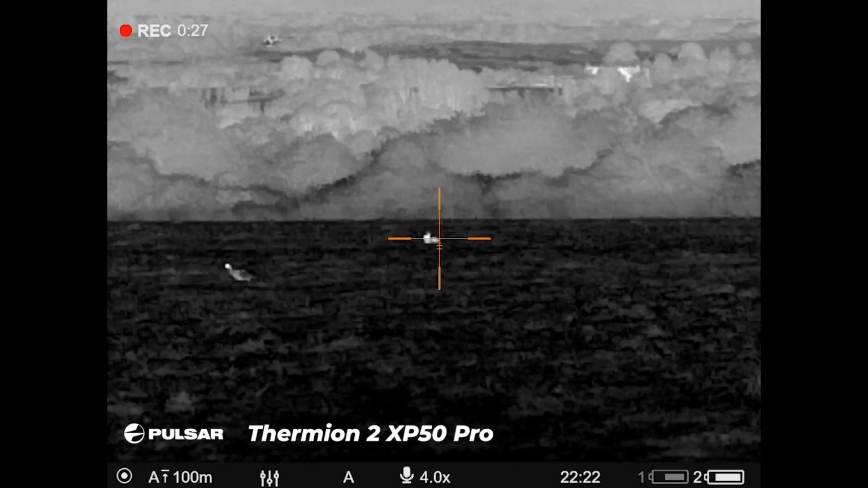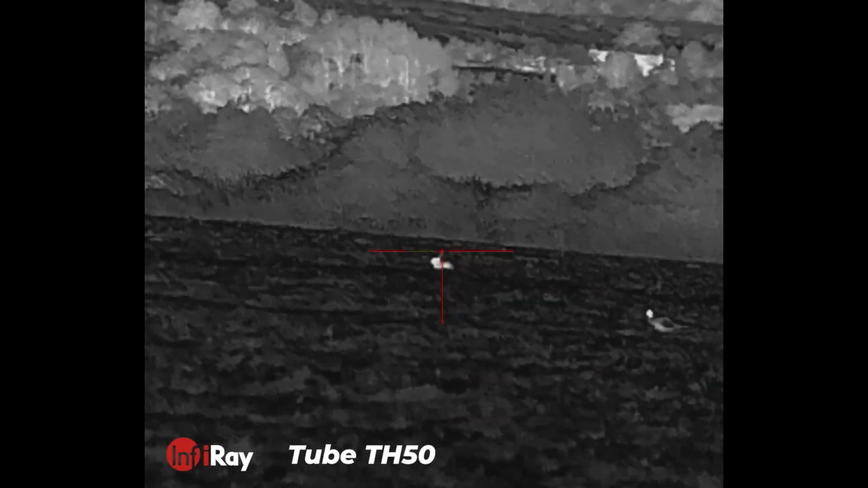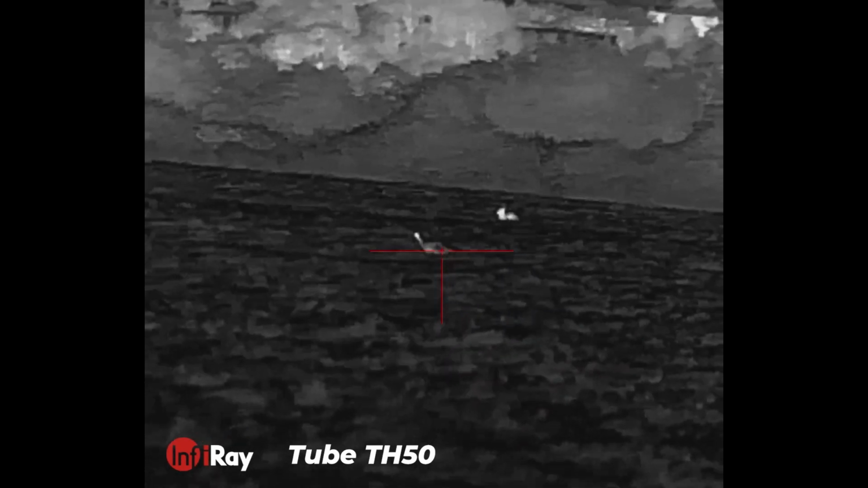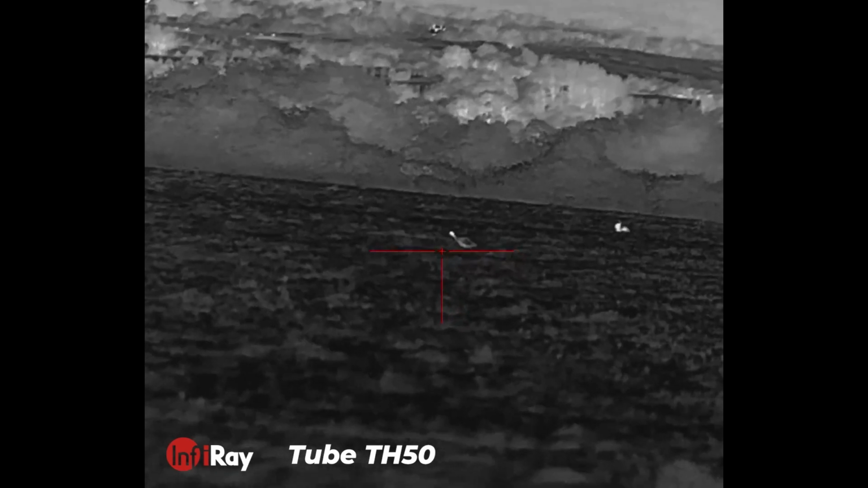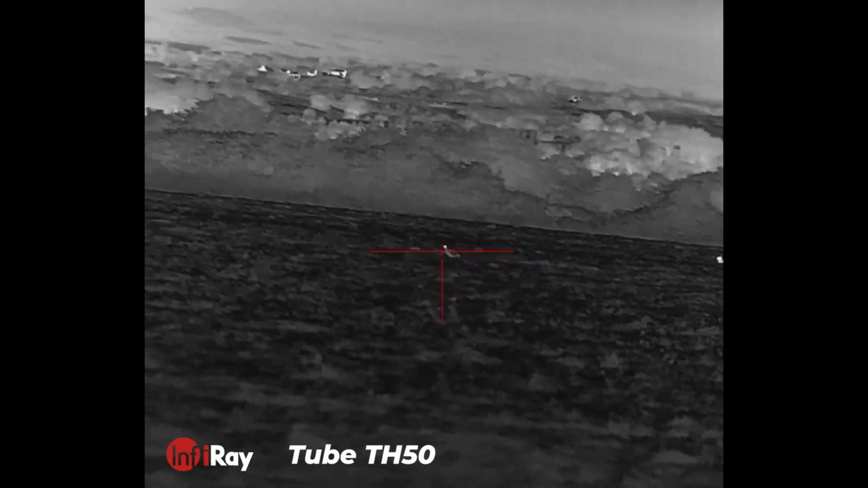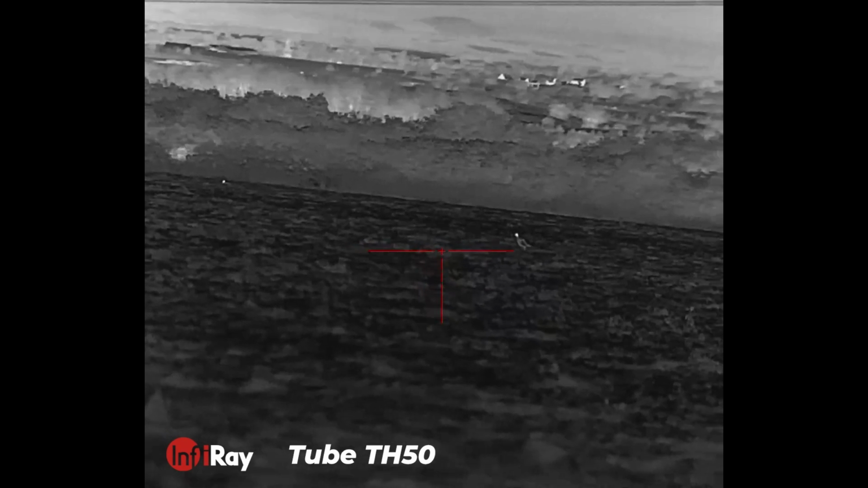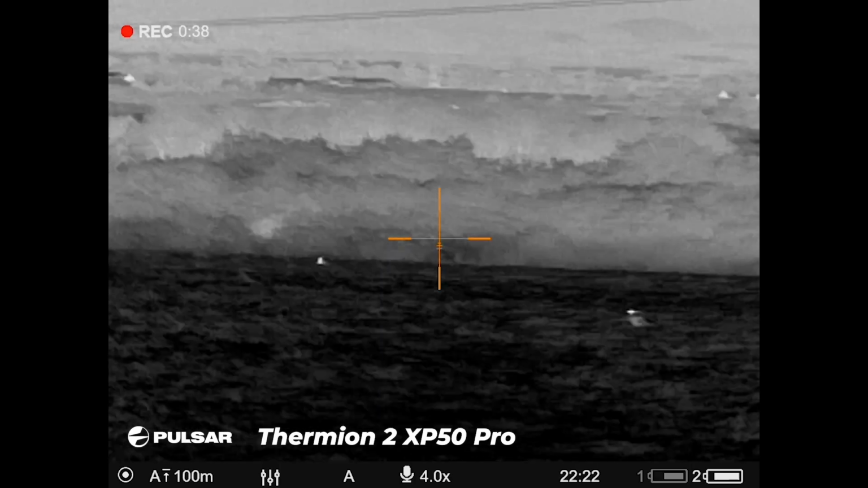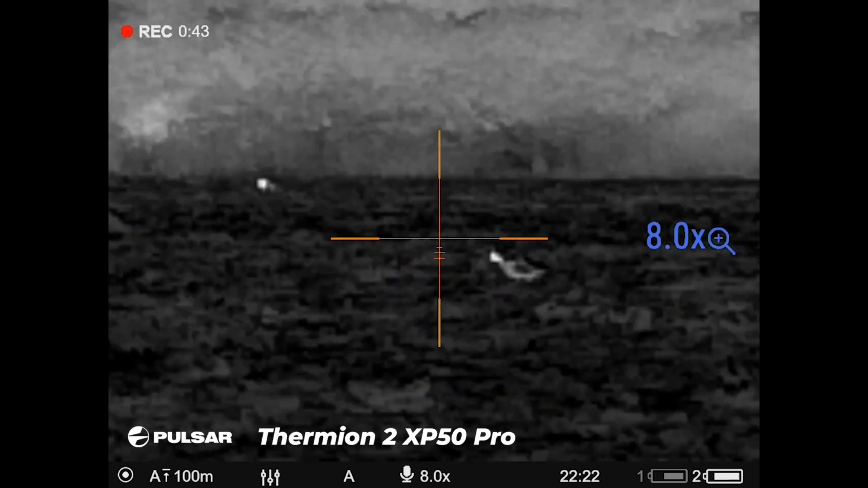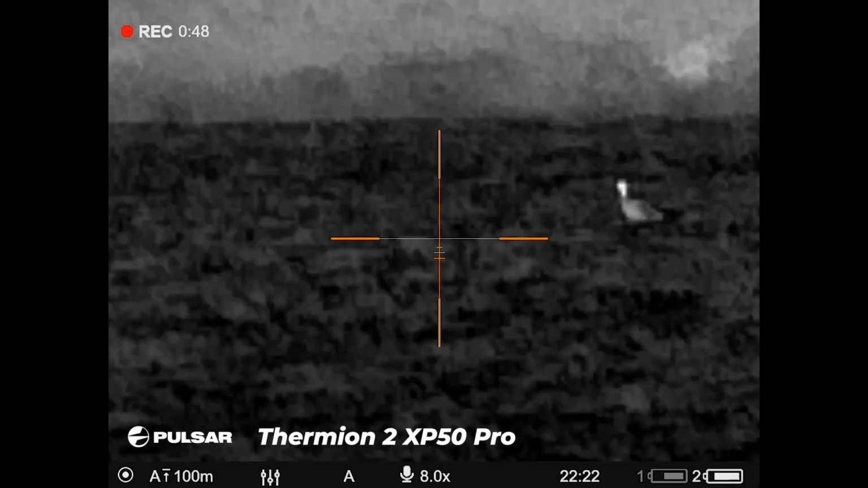And you'll see by the detail of the bird, it's so clear, and I think it's approximately 80 meters. So essentially all the detail of that bird is clear. You can see exactly what it is. Clearly, it's insulated with feathers, so it doesn't show as much of a heat signature as something like a fox or a rabbit. And with both Pulsar and Infiray, it was perfect, and it was really clear to see.